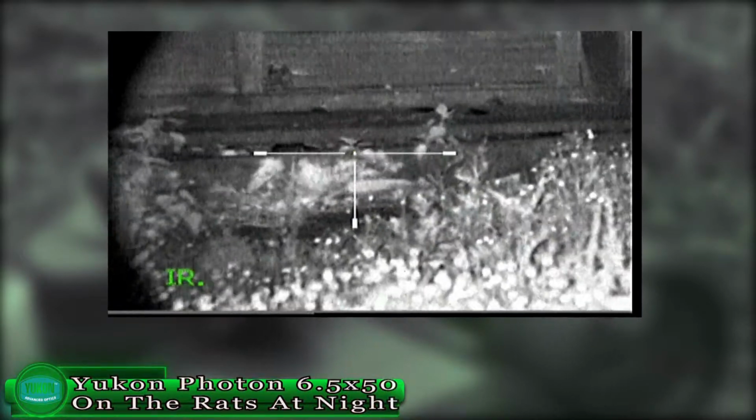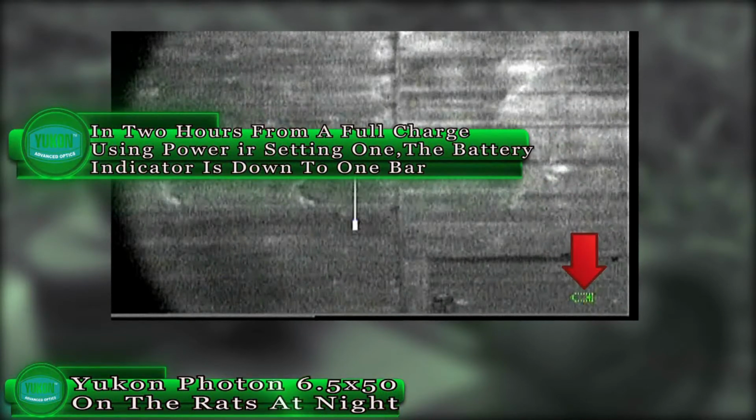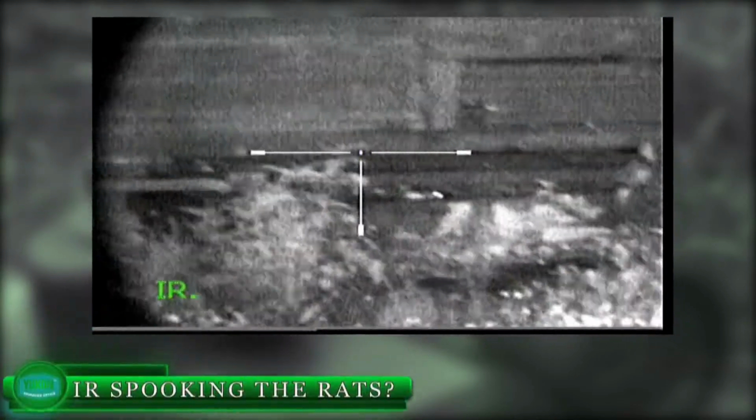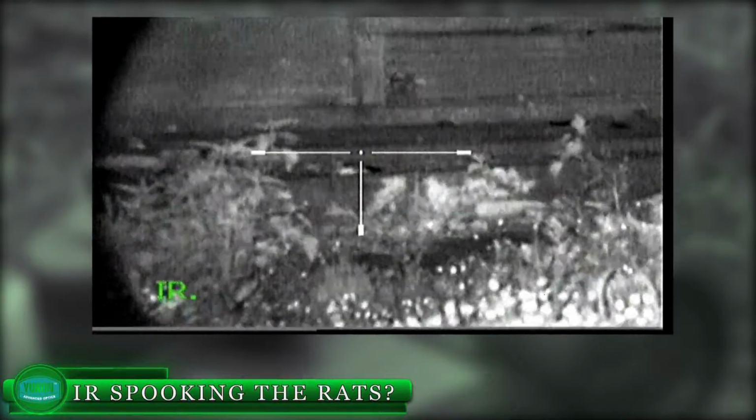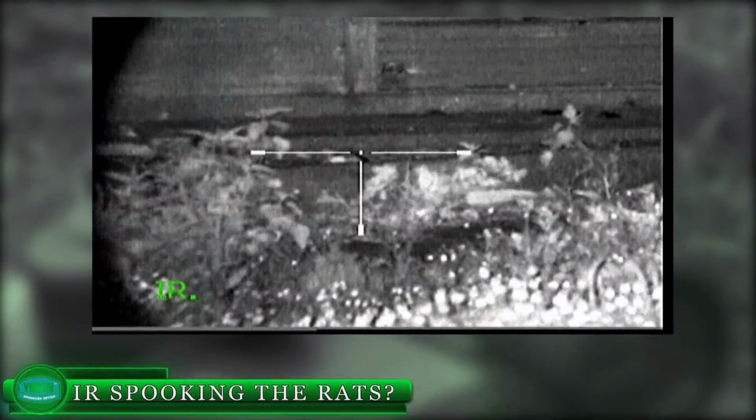Power drain wise, in 2 hours of use, constantly on at power stage 1, the Photon was down to 1 bar on the power indicator. Now back to the spooked rats. Very frustrating 2 nights.